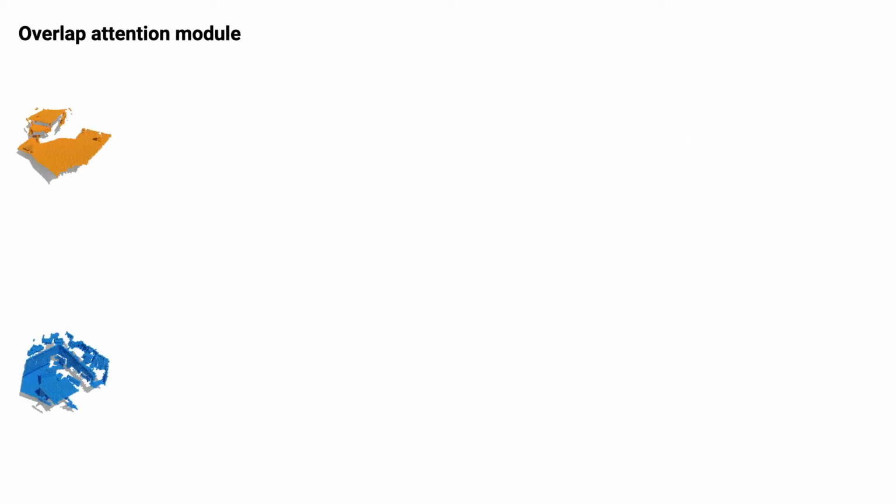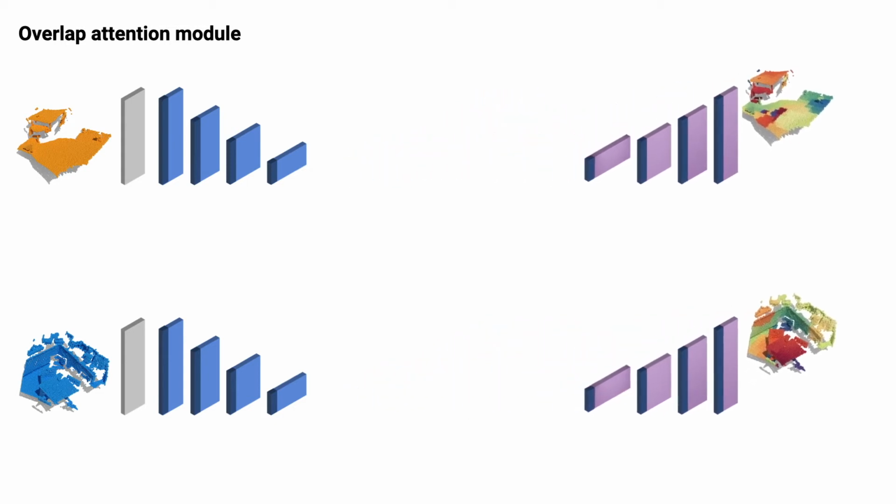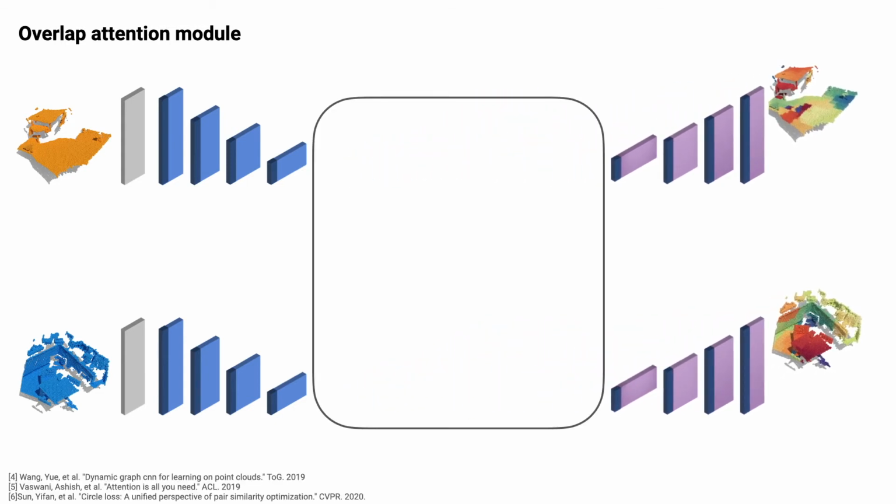Conventional registration pipelines use an encoder-decoder architecture to extract the local feature descriptors without sharing the information between the point clouds. But this co-contextual information is crucial to reason about the overlap regions. We therefore propose an overlap attention module that lies in the bottleneck. It starts with a self-attention graph neural network to further aggregate local context.